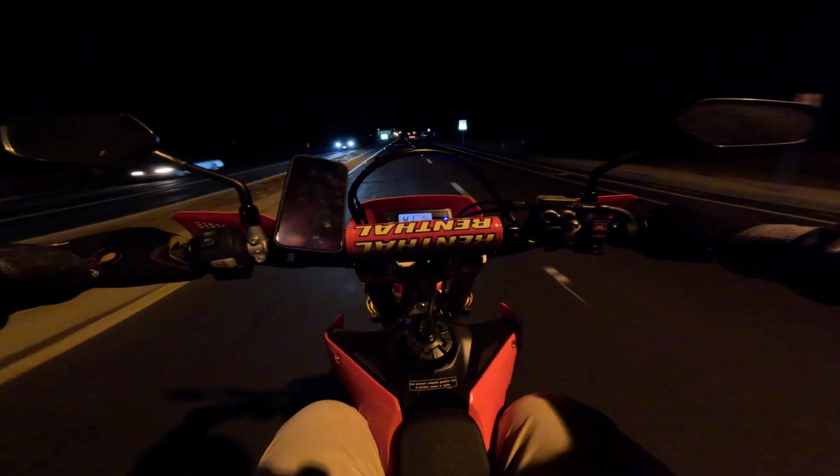And I'm riding my, what is it? My Honda 2025 CRF450RL. And this bike, I weigh about 260 pounds. The bike weighs less than 300 pounds. And honestly, it's got a lot of torque. For it to pick me up the way it did just now was amazing.